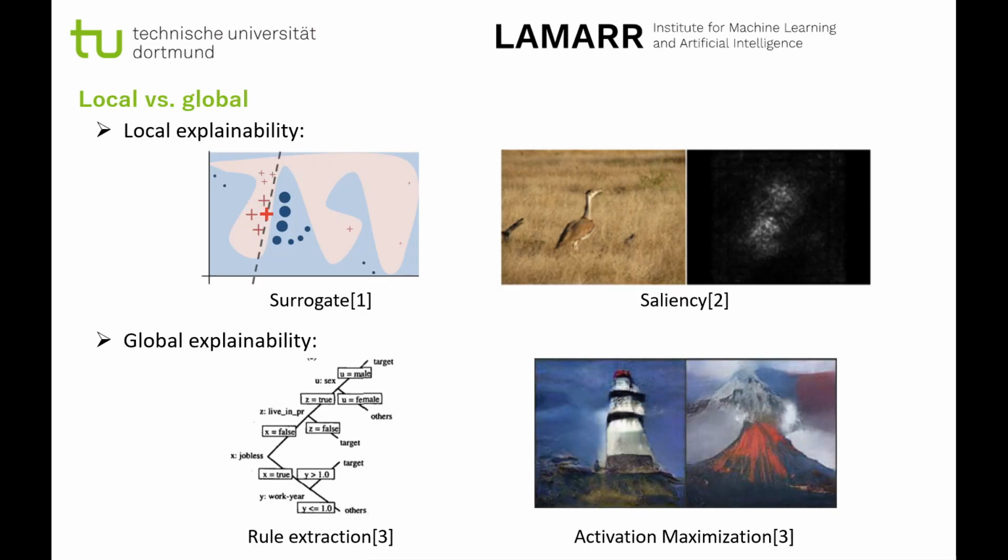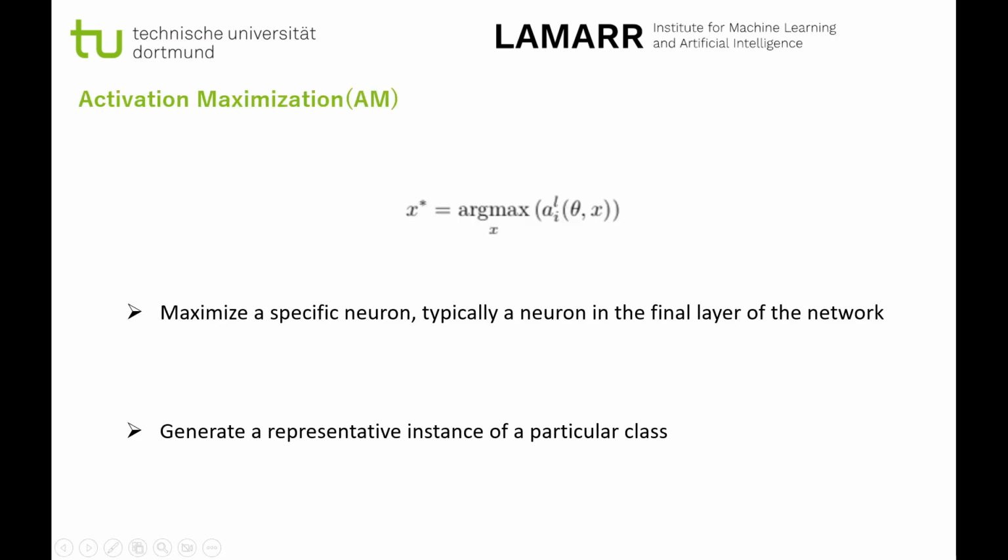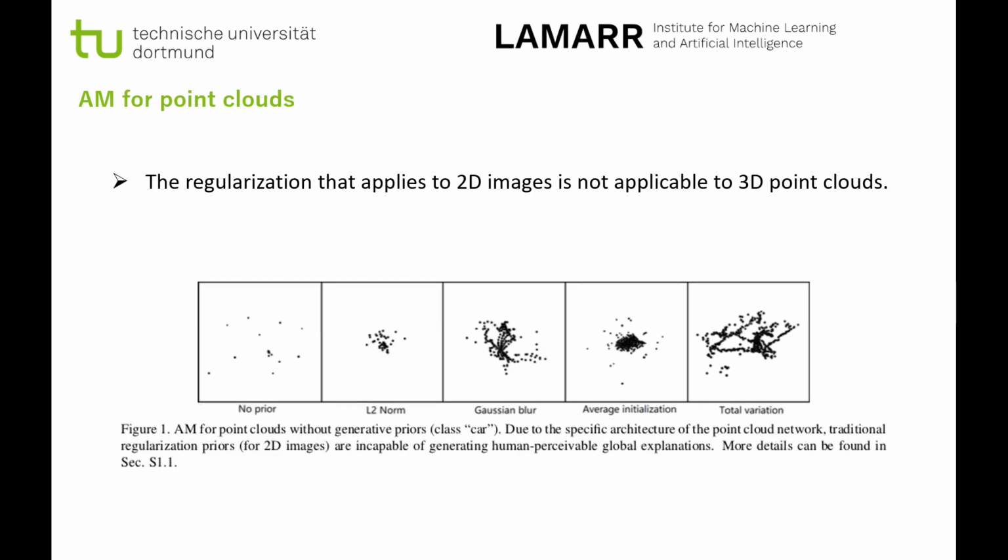Commonly used global explanations are, for example, rule extraction and AM, but AM is more applicable to vision tasks, which visualizes representative examples. The basic idea of AM is to select a neuron in the network and maximize the value of it by optimizing the input vector such that the explanation can be regarded as a representation of the chosen class. Existing studies improve perceptibility by adding regularization to images.